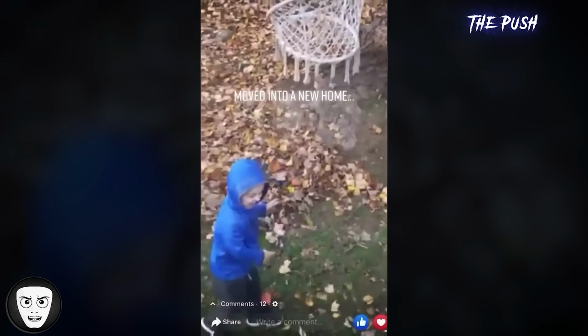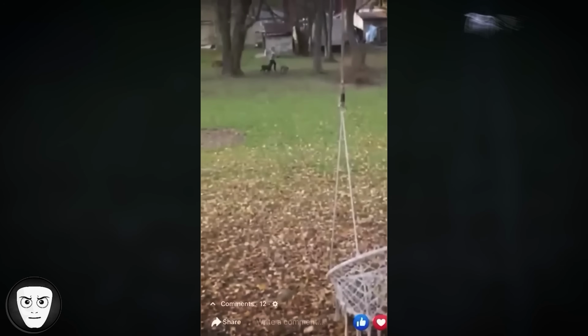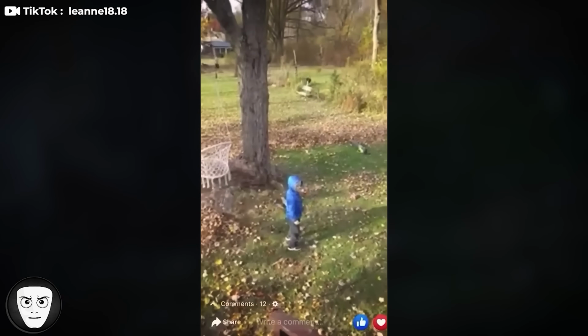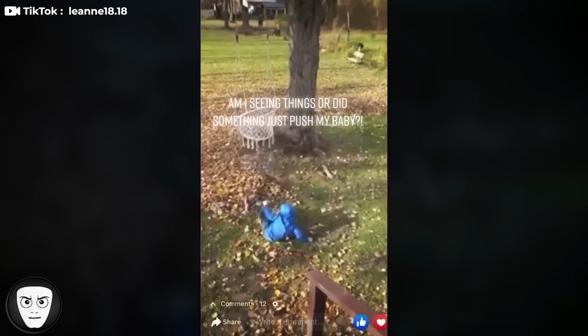TikTok user Leanne1818 shared a video of her son playing outside in a pile of autumn leaves. At first, everything seems normal as the boy throws leaves around and walks across the yard. But at one point, he suddenly pauses, almost like he notices something nearby. A second later, he falls backward in a way that doesn't look like a normal trip. It appears as if something pushes him from behind, even though no one is close to him.